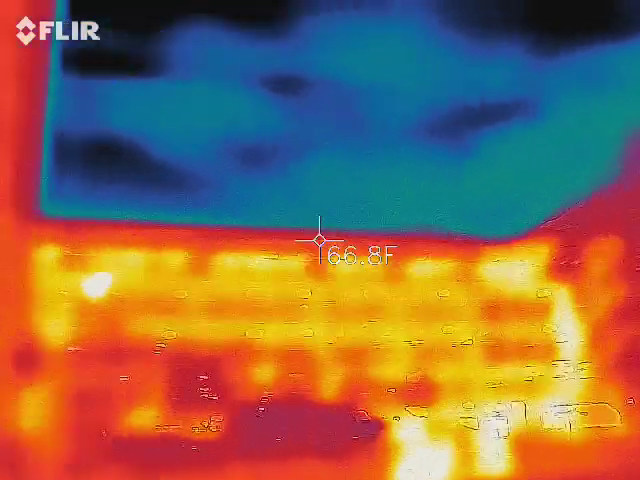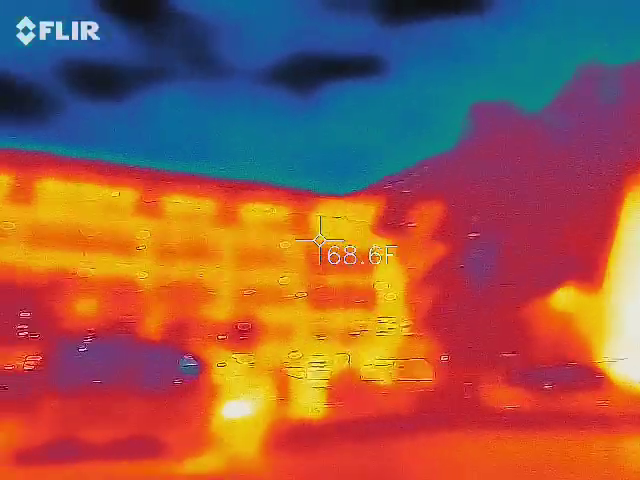Like a hallway or something. Yeah. You can see where the mortar is, especially right here, where it broke away. What's behind this, but a wall?